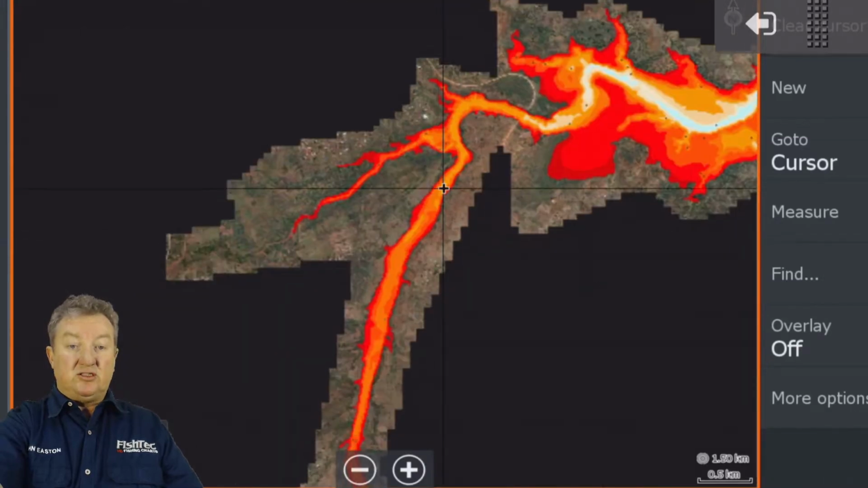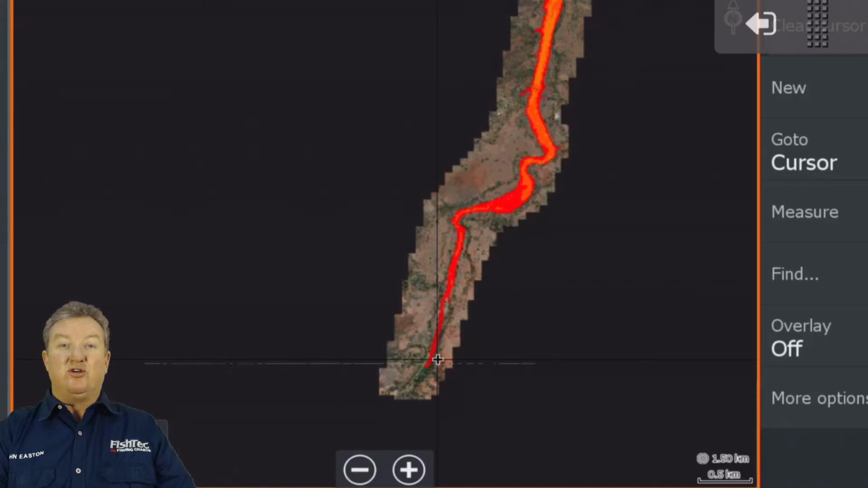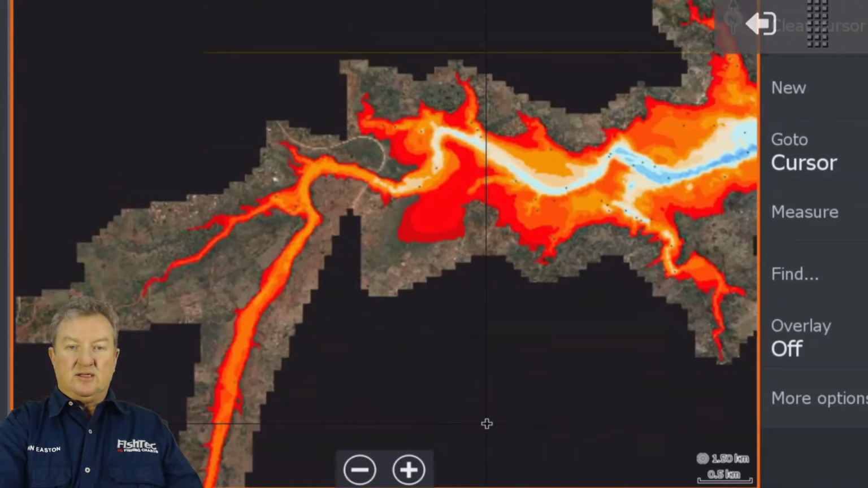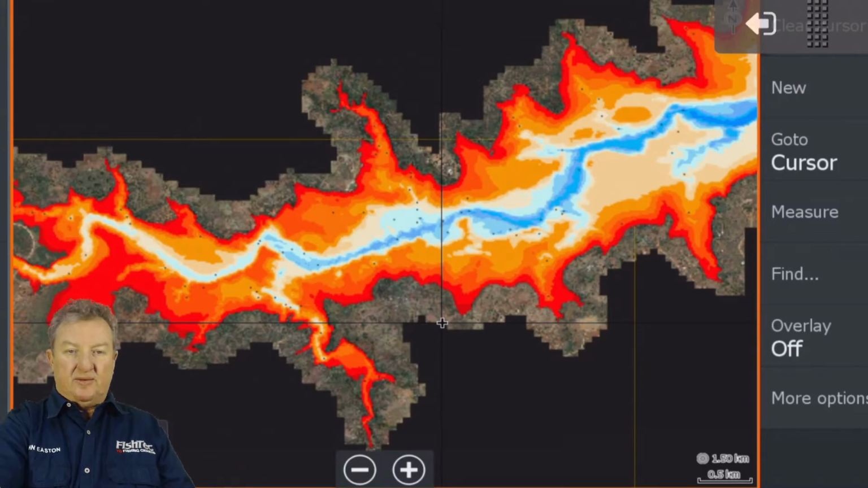This thing has got a massive shoreline, and I've got it all the way down to the end of the river here where I could go no further. And please keep in mind, this dam was done at 100%. It was full. It was actually just lapping over the solid wall of the dam wall there. So yes, from a contour perspective, everything is done.